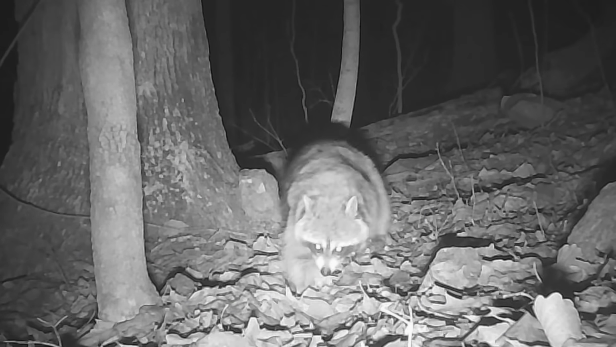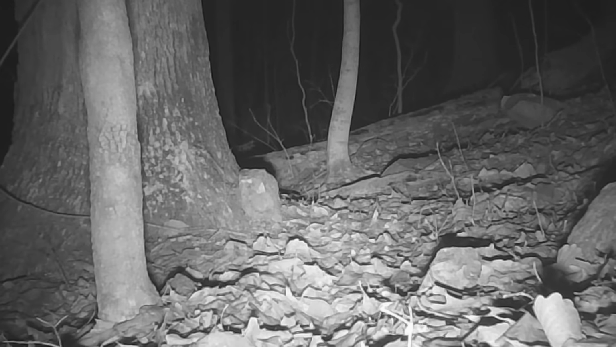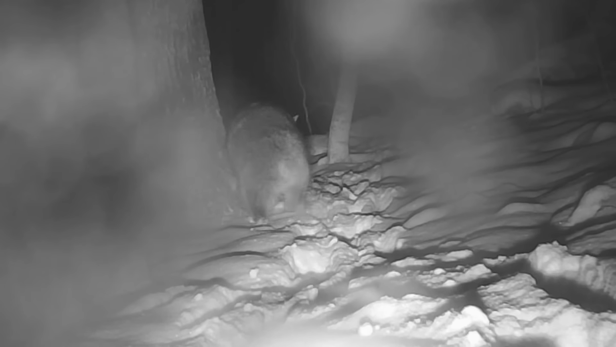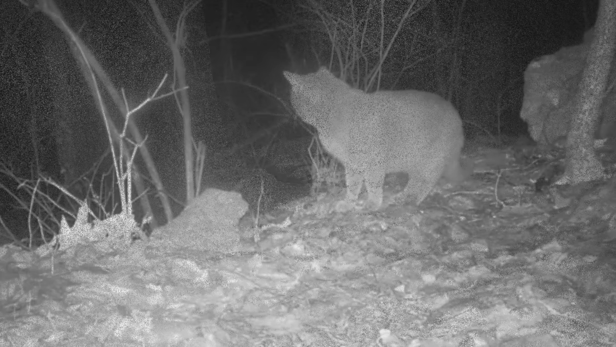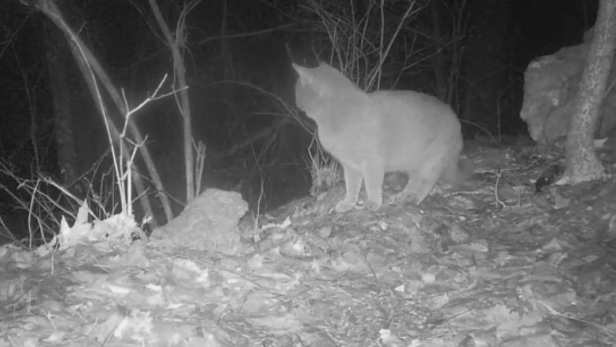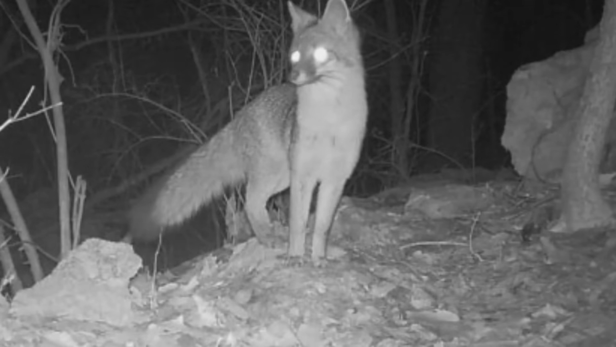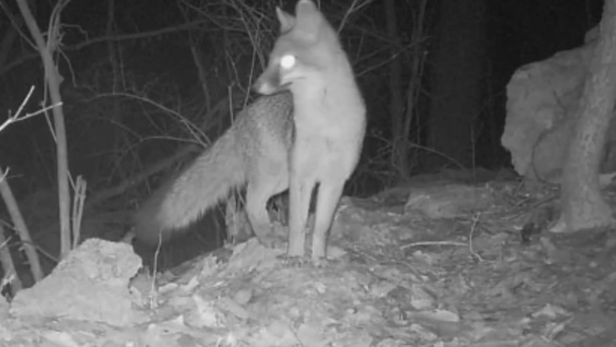And come dark, there's old No-Tail before the storm. Here he is during the storm or after it. Lucky to see anything on these cameras. And up at the rock cliff here, a little trail, there's a cat when it's starting to snow. Look like smoke. And there's a beautiful fox.